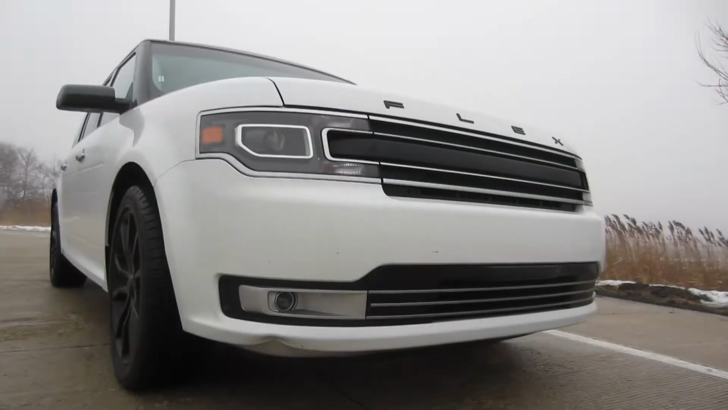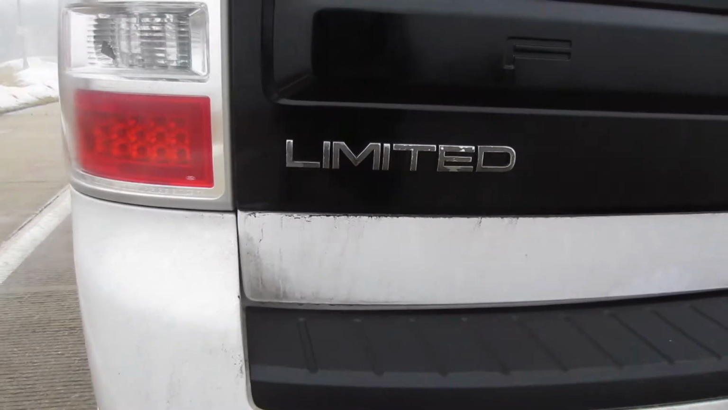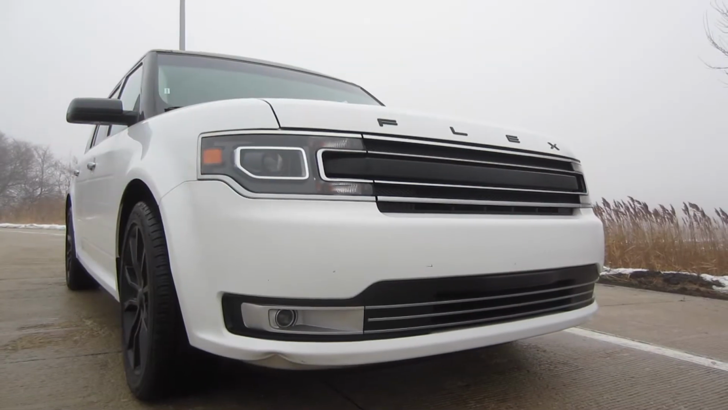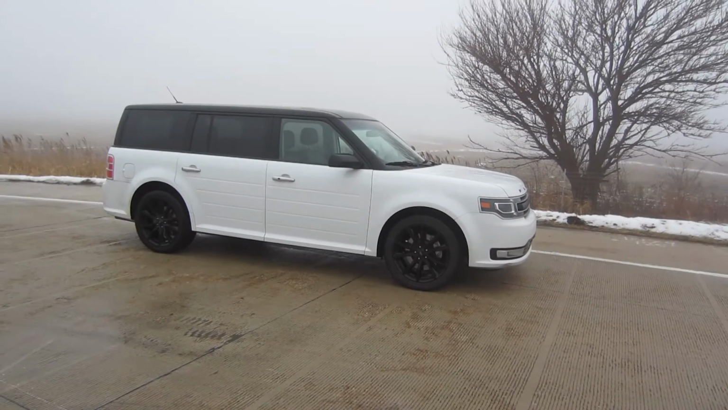This is rental car number 73, and today I'm driving a 2017 Ford Flex Limited. I love this SUV. I didn't think I was gonna, because it kind of looks like a lunchbox, but still,